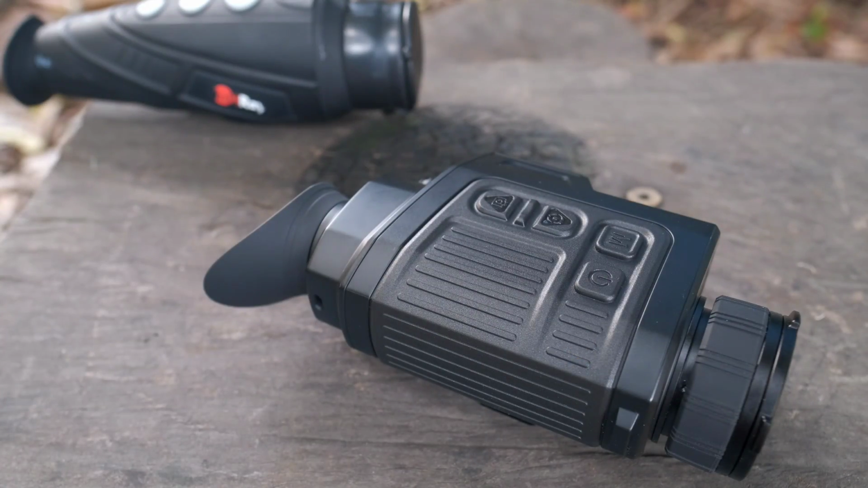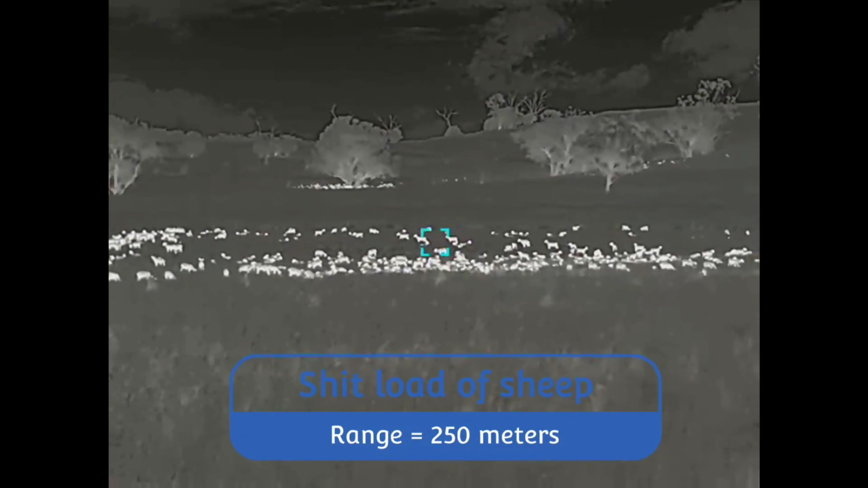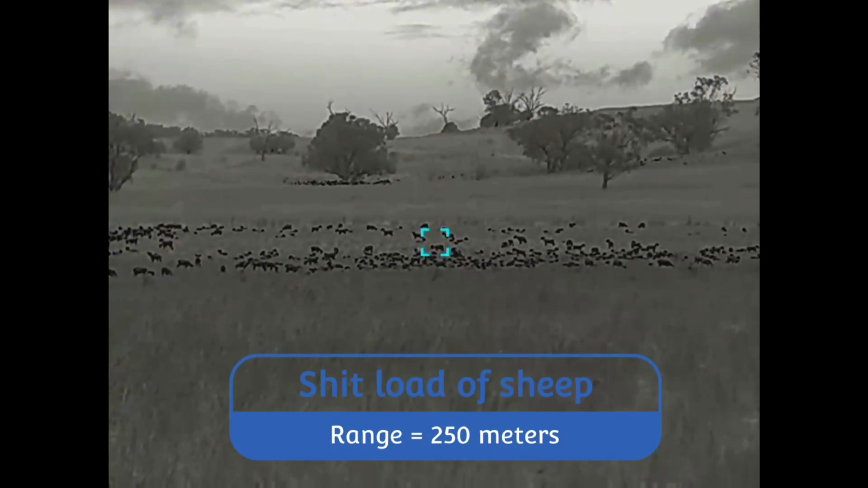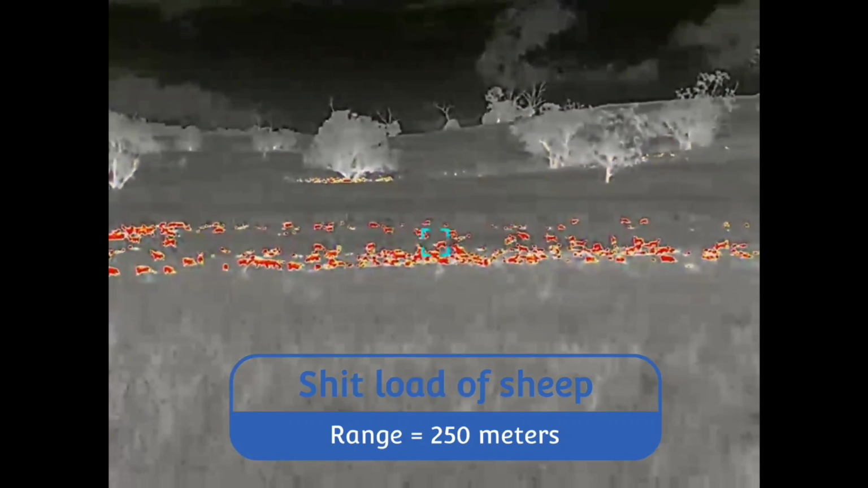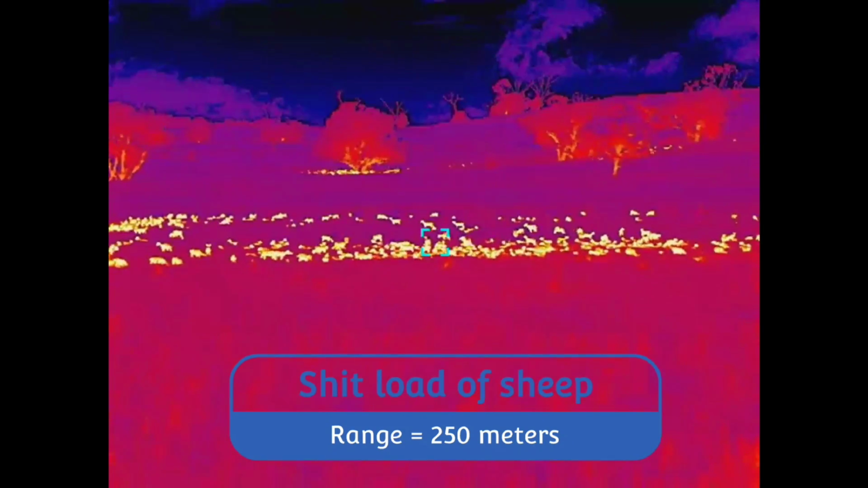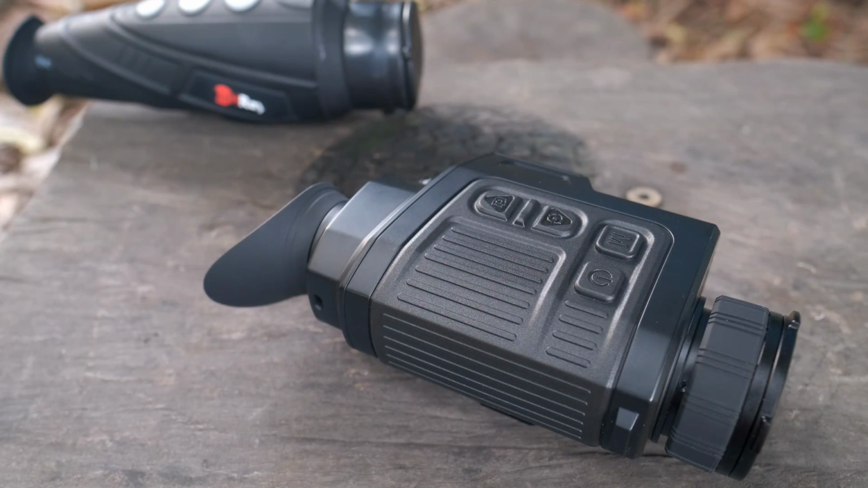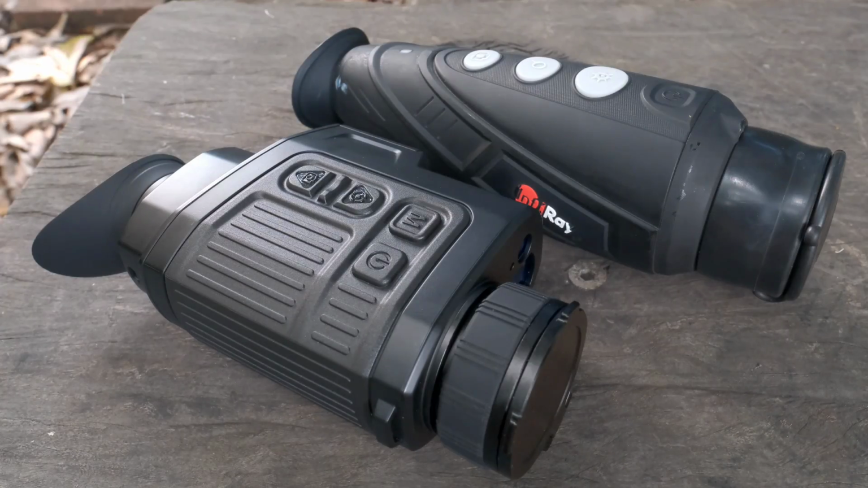There are 6 colour palettes on the Finder, but I tend to only use white, black, sometimes red hot. The others, to me, are more of a novelty. Something worth noting is the ability to run a cool or warm white hue on the image. I do prefer the warm white personally, and it's a nice choice to have in the system menu. There is no adjustability to the image on my E6. Screen brightness and that's it.